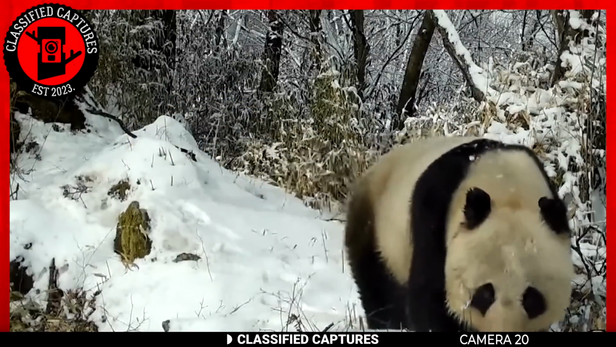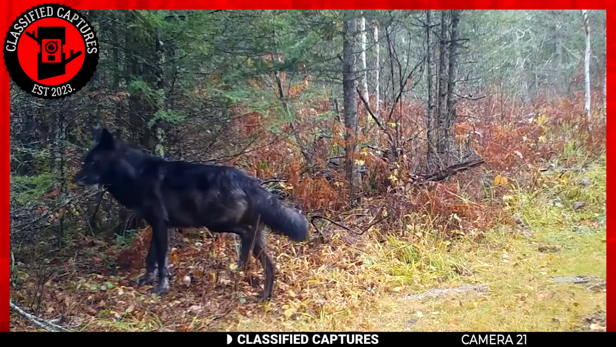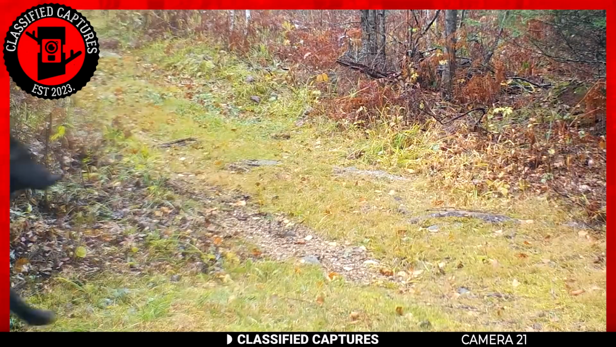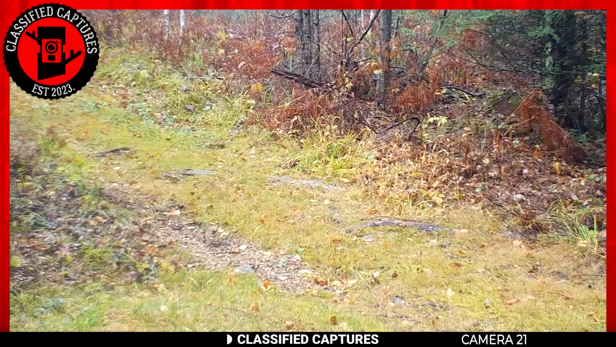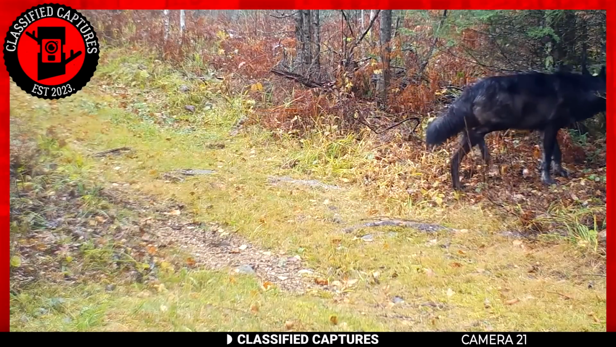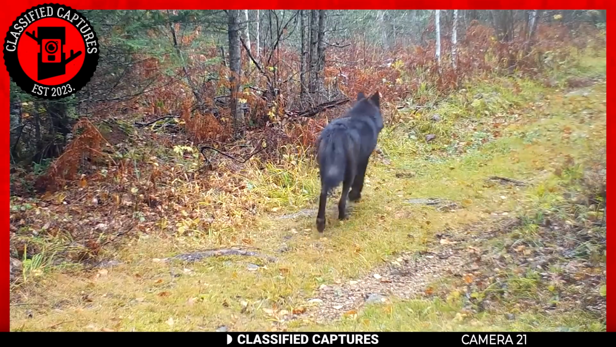Gray wolves are awesome, but seeing black wolves is just breathtaking, and this trail cam managed to capture one. The owners of the trail cam had set it up in northern Minnesota, hoping to capture some wonderful interactions. Little did they know that they were gonna end up with this rare footage of a gray wolf and black wolf traveling together. The wolf population of Minnesota is primarily made up of gray wolves, so seeing a black one is surely a rare sight, which makes this footage all the more wholesome.